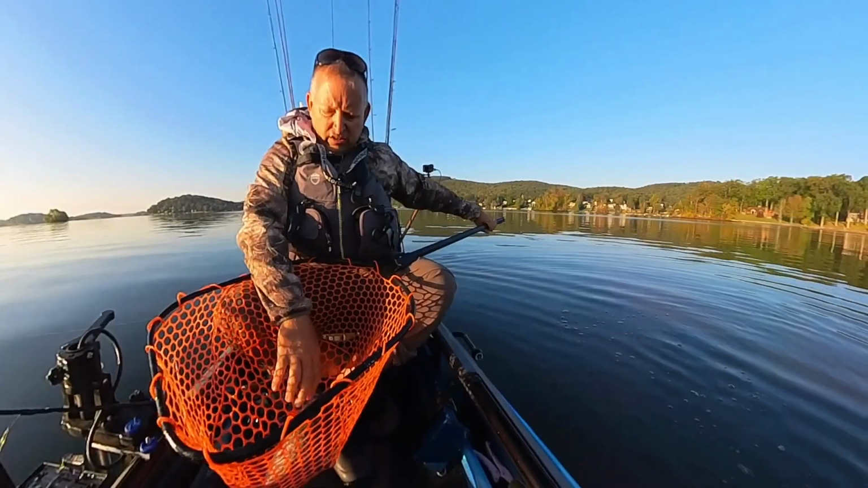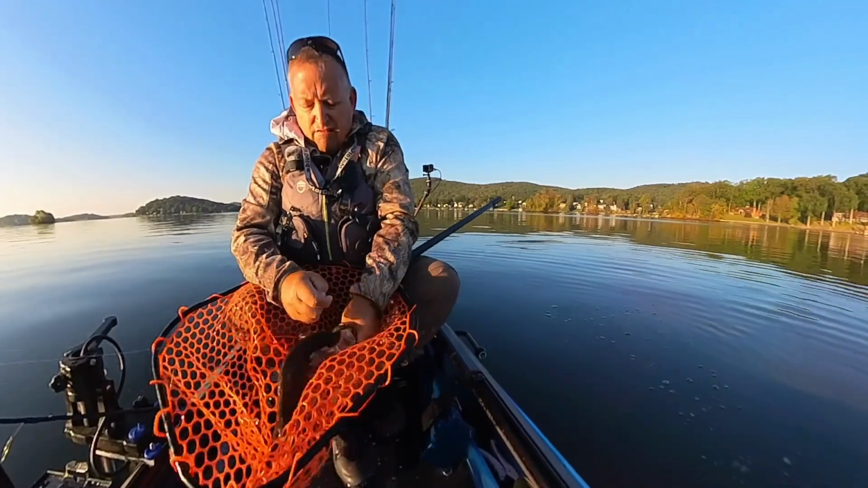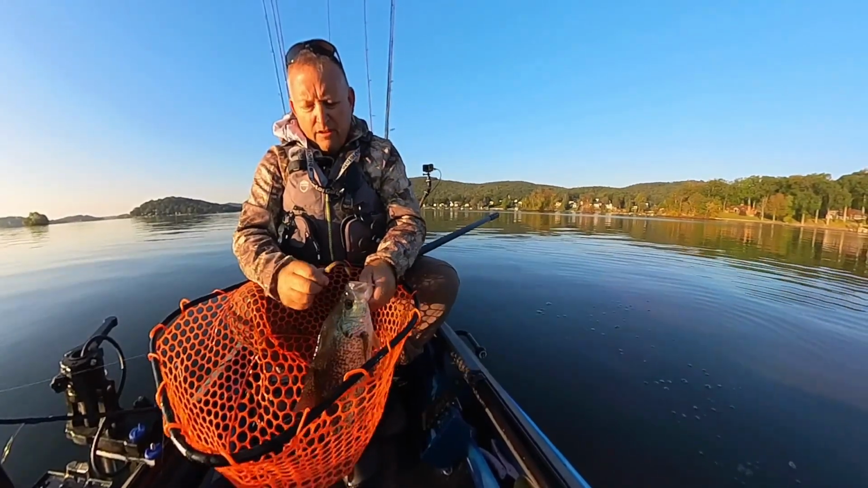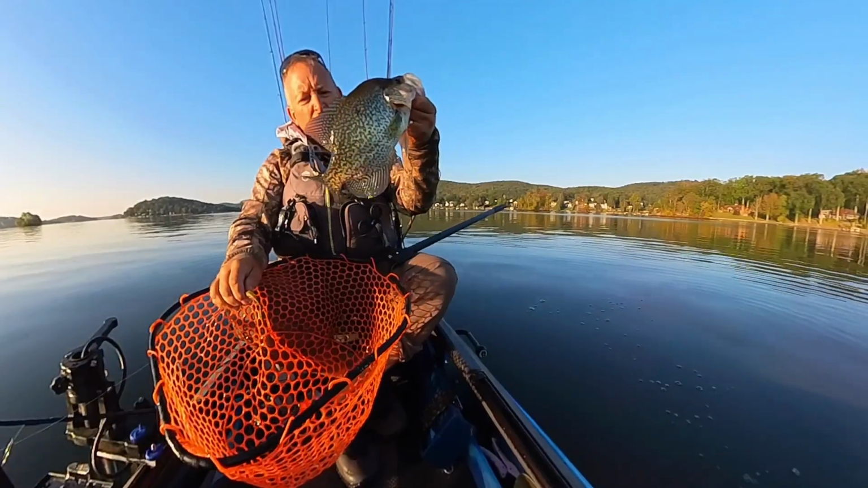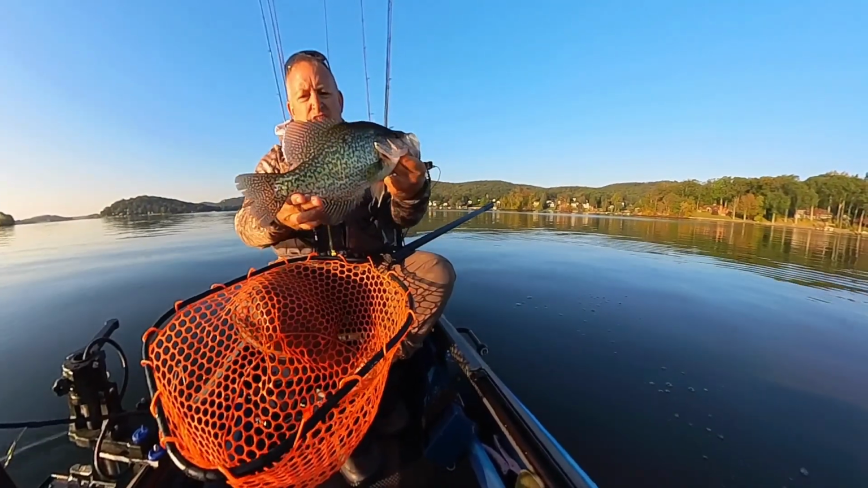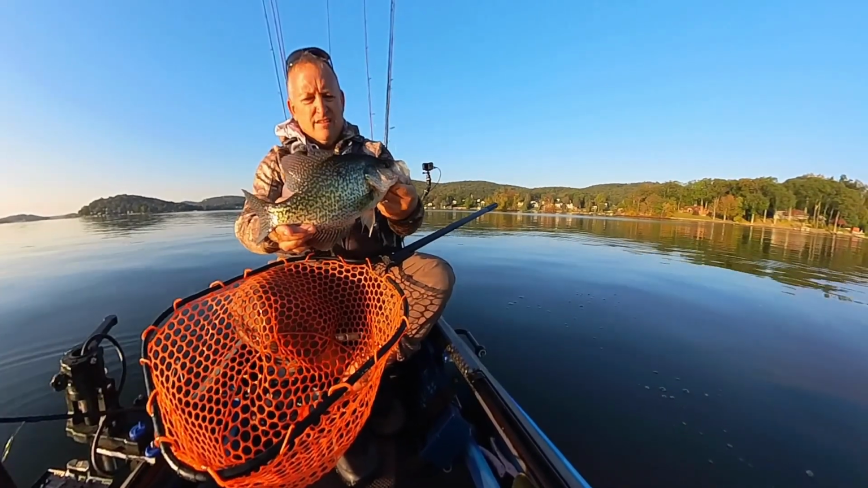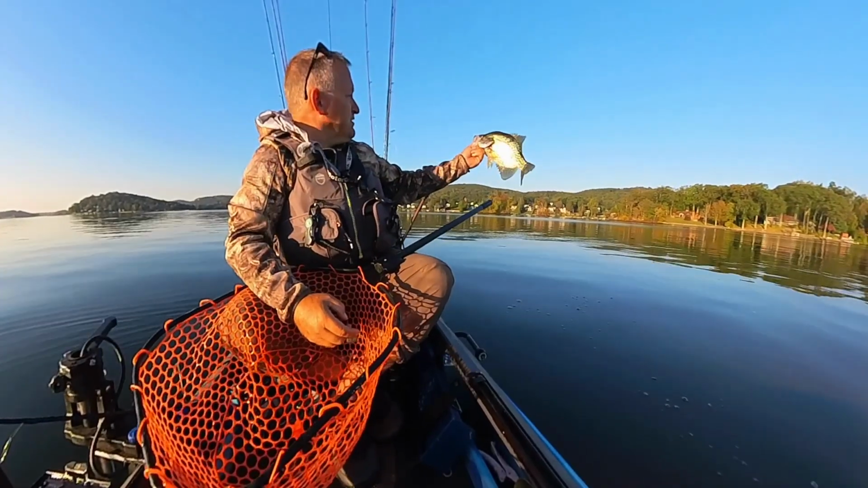That is a giant crappie. I can't believe the size of this crappie. I thought I had a bass. Look at the size of that thing. Look at the size of that crappie. My goodness. That's a unit.